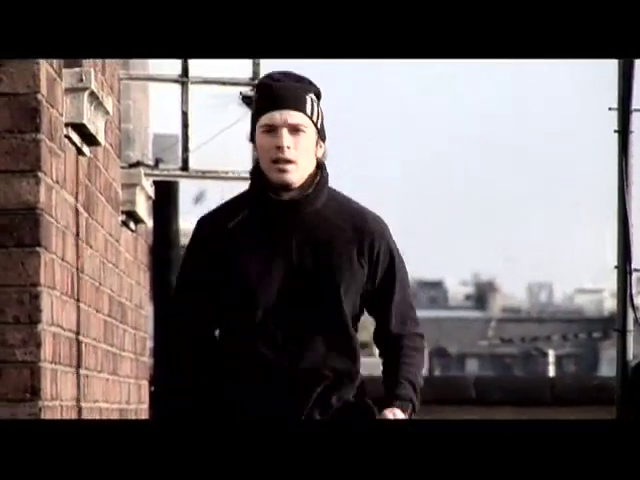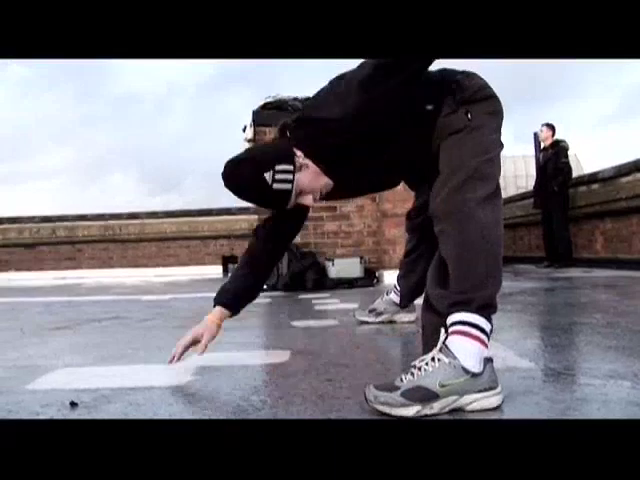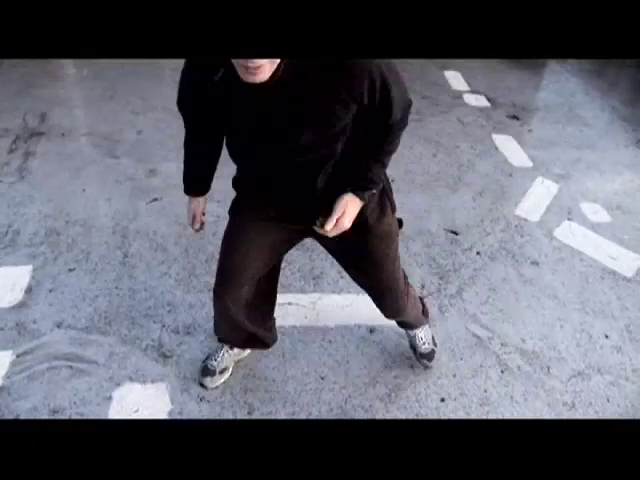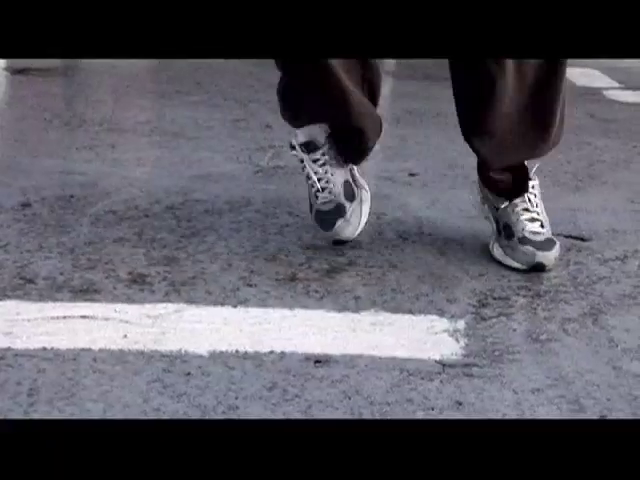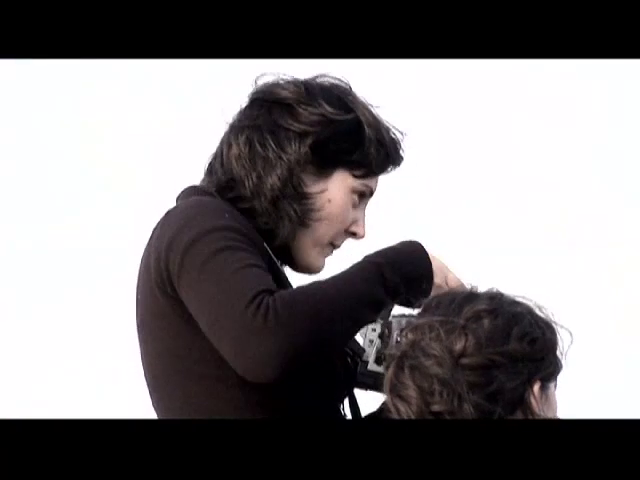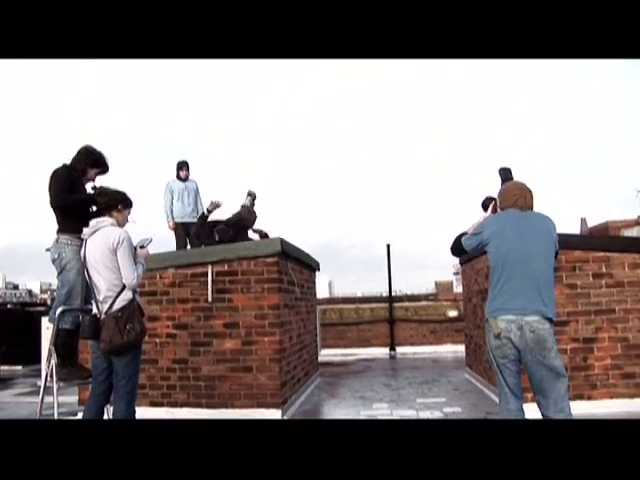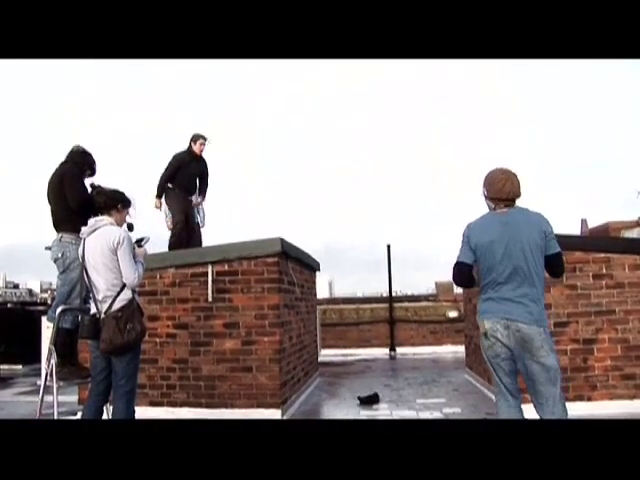So it's really difficult to make those calls. The first day I decided to go ahead with filming because the weather was changeable, so I didn't know if it was going to change for the better or for the worse. I think it was difficult working conditions, but I think we were still reasonably lucky with the weather.